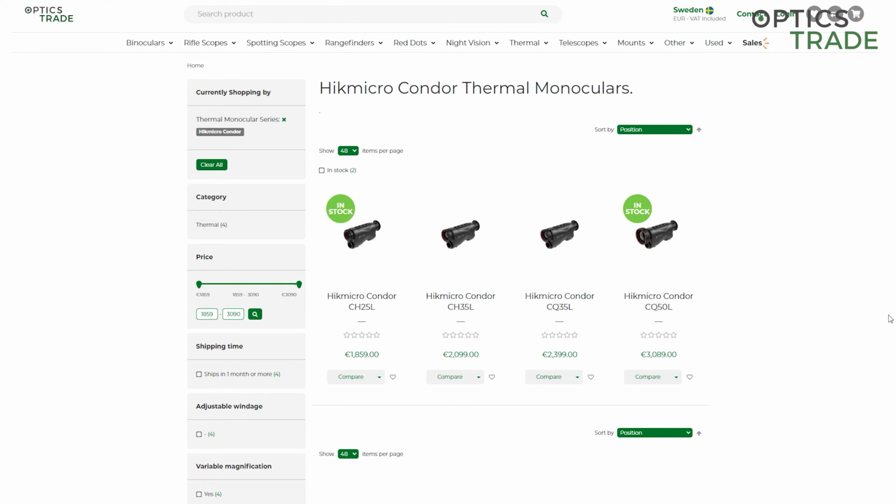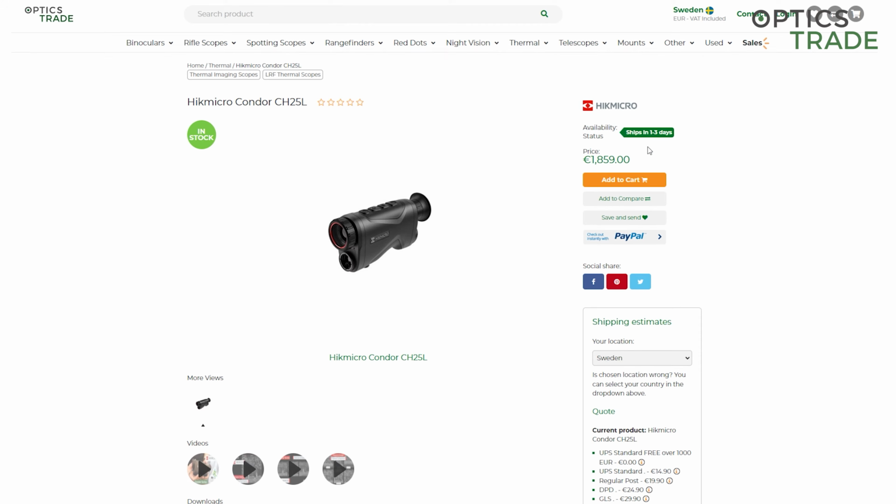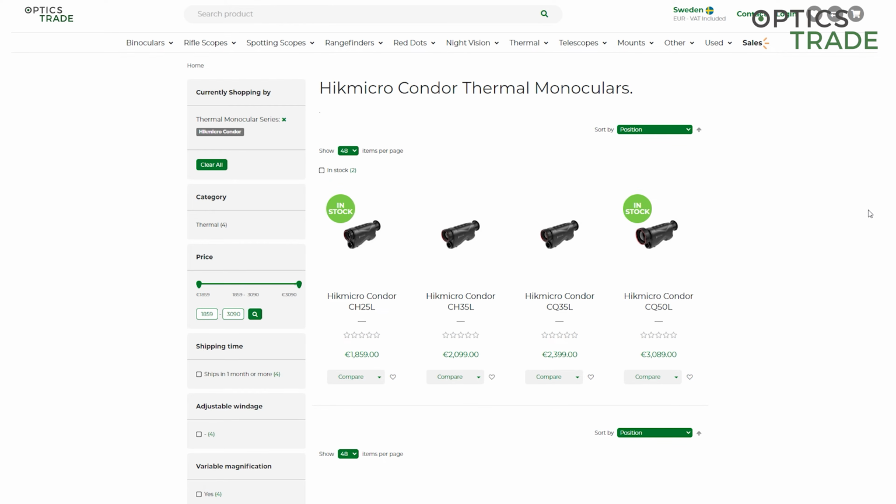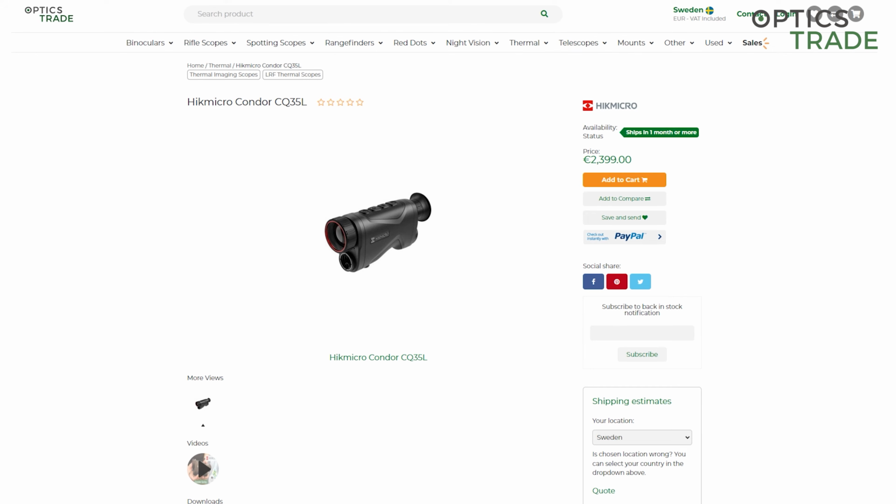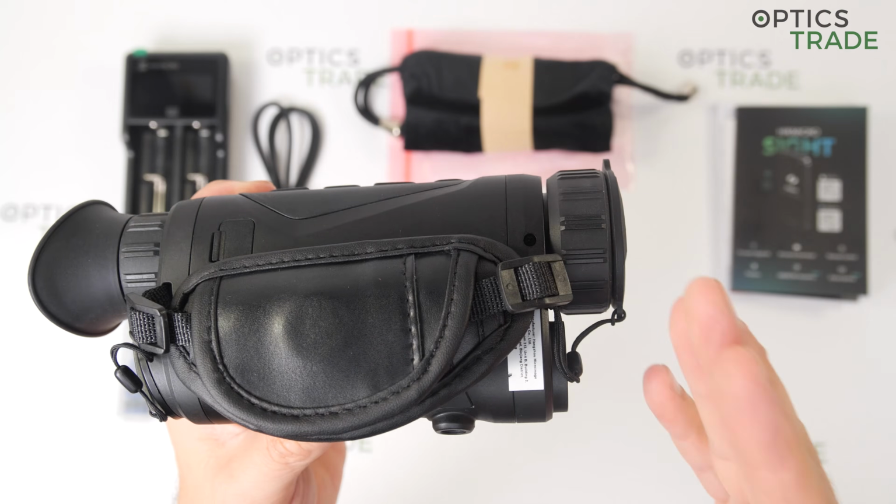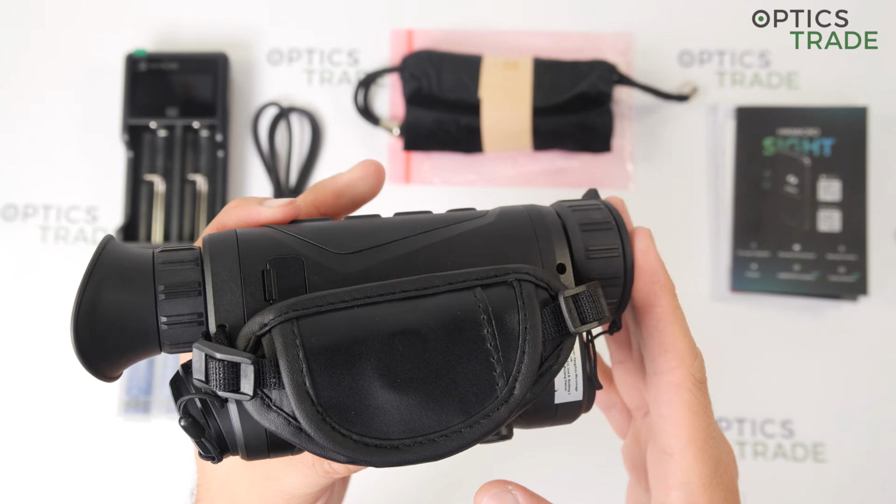2 models labeled CH have a sensor resolution of 384 by 288 and lenses of 25 or 35 millimeters. The CQ models, which are more powerful and more expensive, have a larger sensor resolution of 640 by 512 pixels and have lenses of 35 or 50 millimeters.